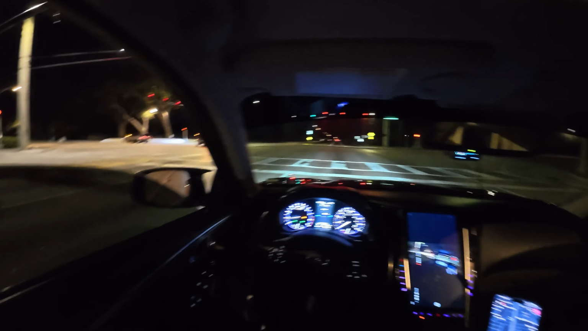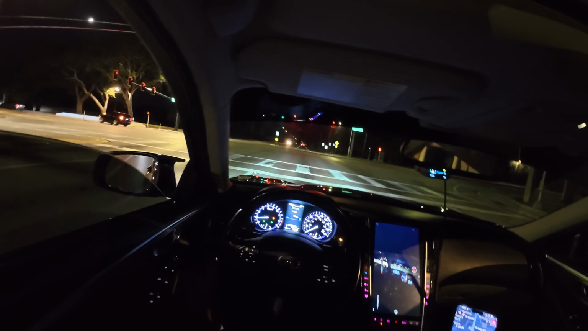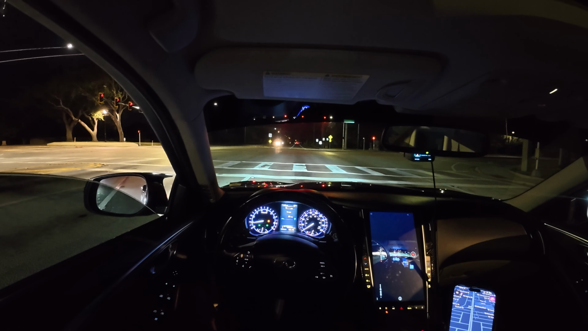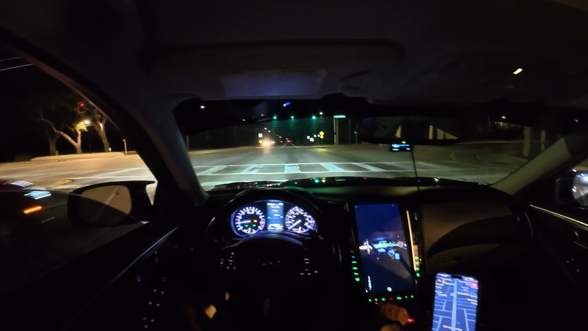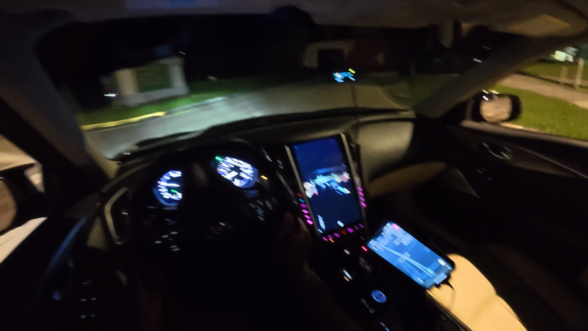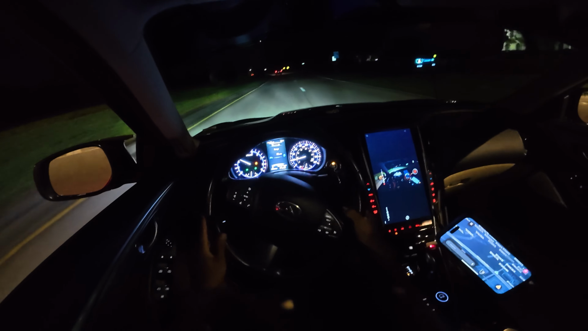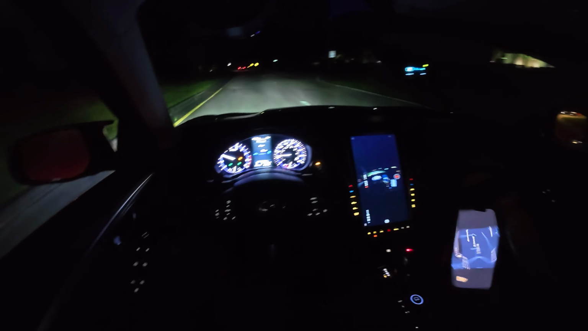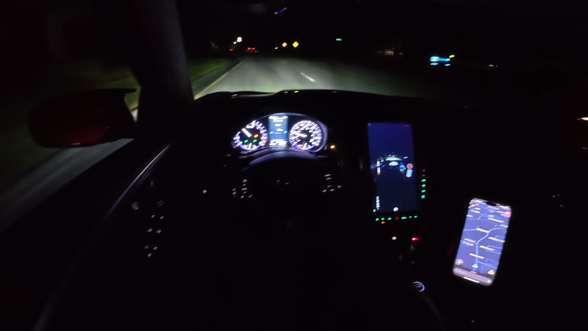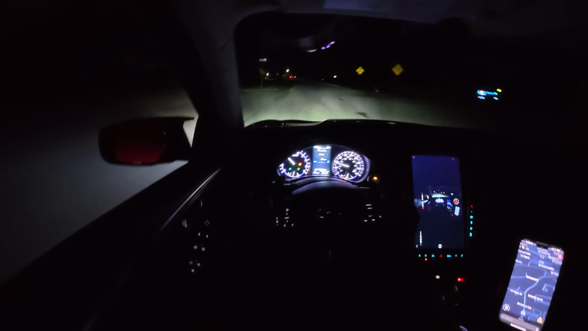Peaceful driving here at night when no one's on the road. I need to do an actual drive at like 2 a.m. I'll go down one of my favorite back roads here. It goes pretty nicely through the woods.